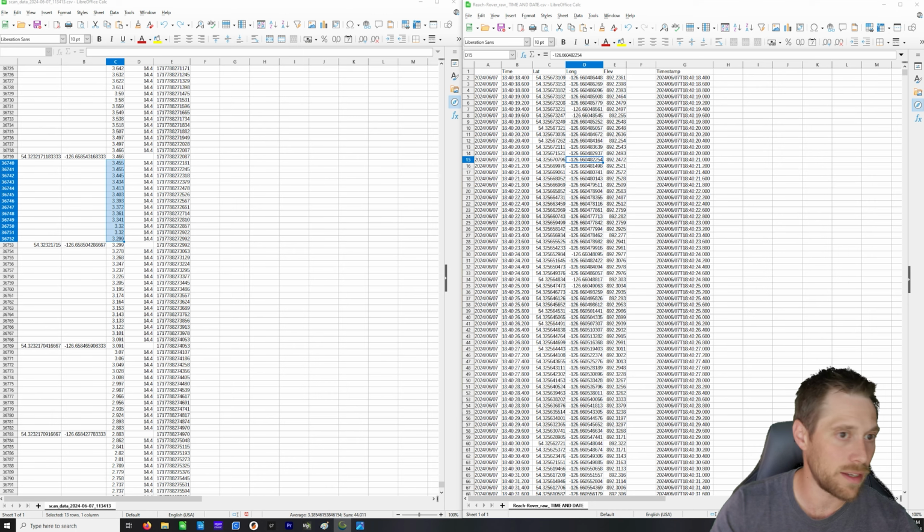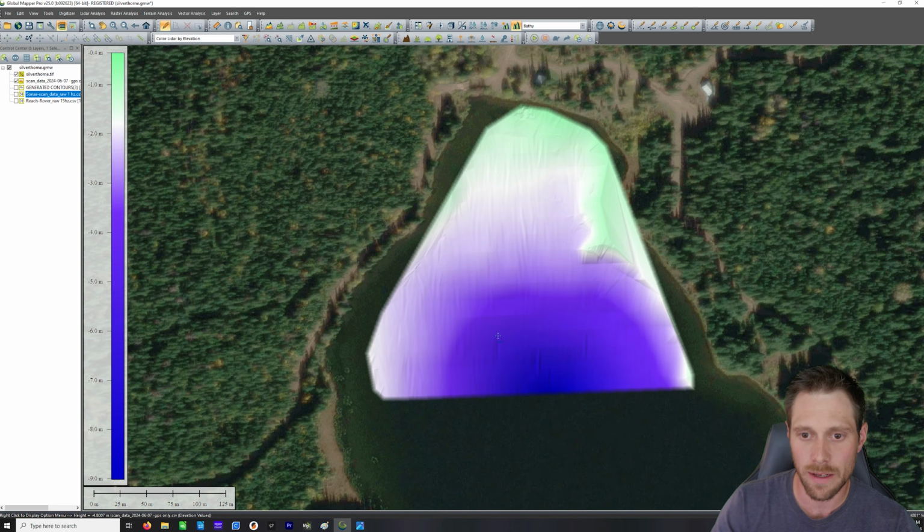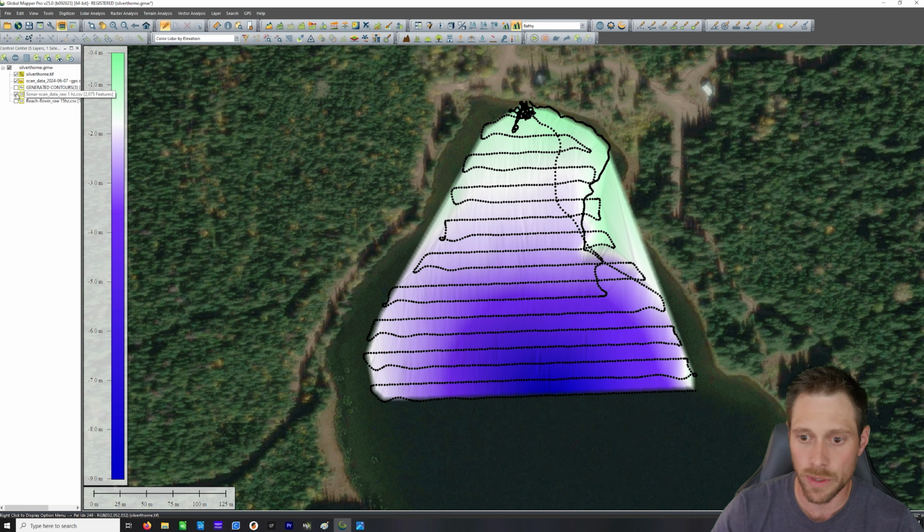So this is the scan I did, and this is a quick map that I made. But let's take a look at the difference between the 1 Hertz data directly out of the sonar and what the Reach data looks like once it's been merged. So here is 1 Hertz. Now, by all rights, this is excellent, very capable data. It can totally produce a map, especially if you're doing 15-meter grids.